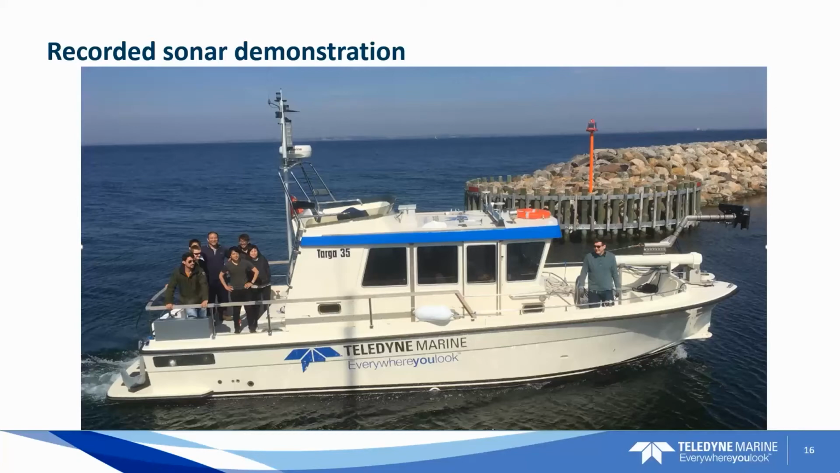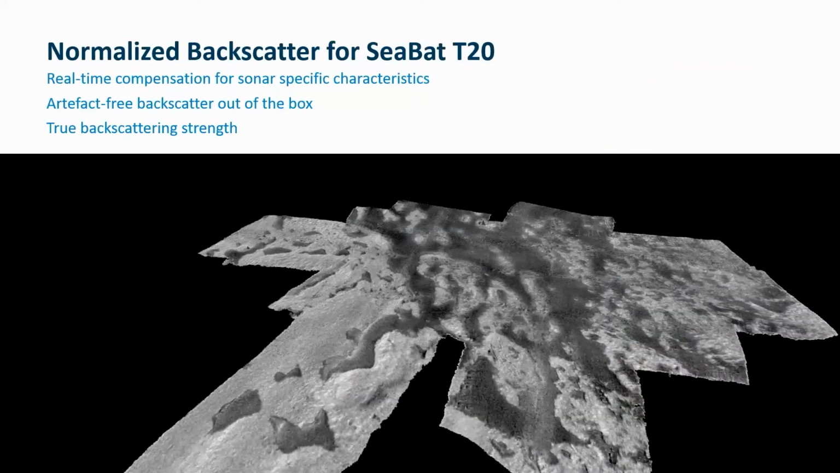We also introduced a couple of other features that we haven't covered in today's presentation. We have introduced Normalized Backscatter. That has been available for the T50 sonar for several years, but we have now introduced it also for the T20. Normalized Backscatter is a SeaBat unique data output where SeaBat backscattering strength is provided in real time, so it's fully compensated for all the sonar characteristics.